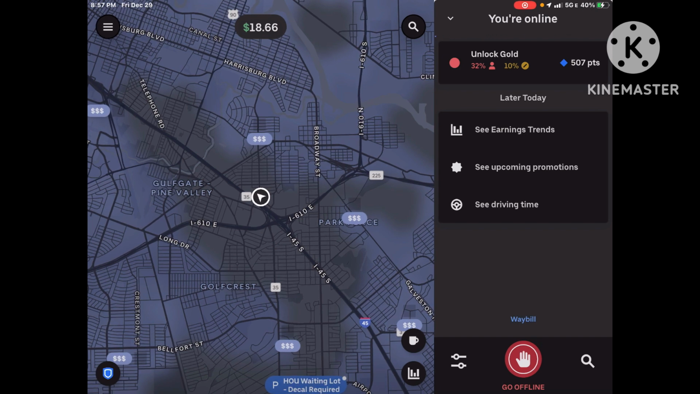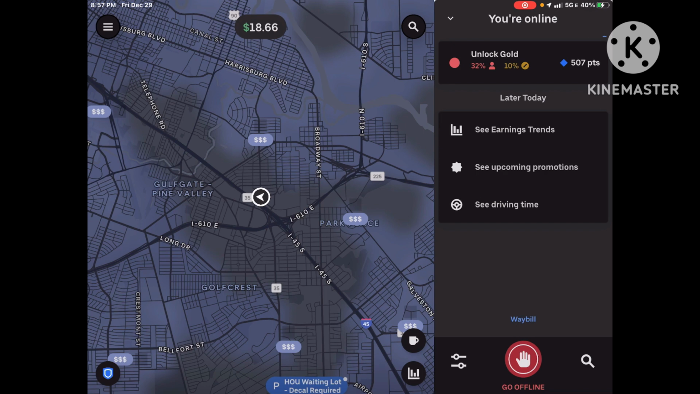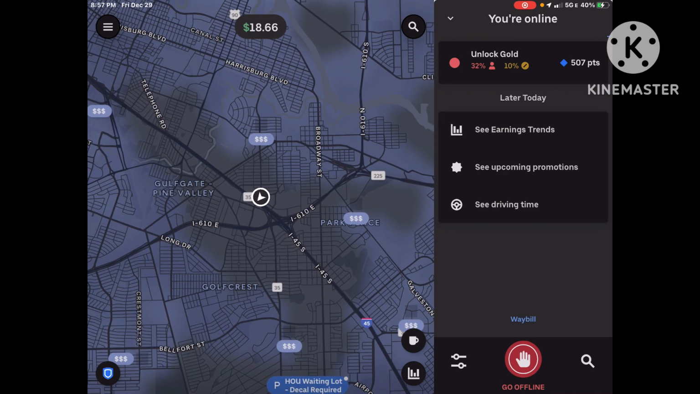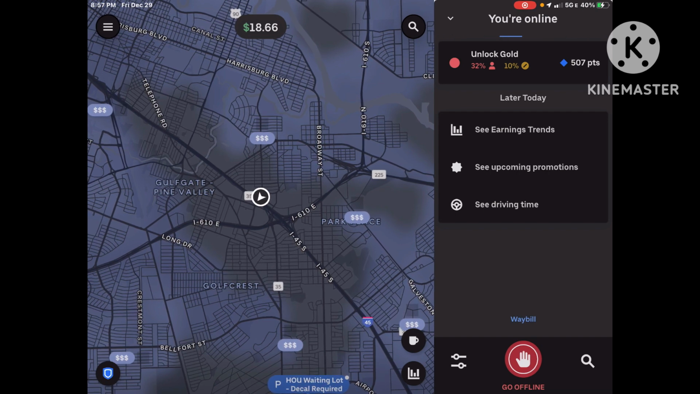But anyways, guys, hold on, let me make sure this guy makes his right turn instead of going straight. Okay, because I don't want, actually it's a girl. But anyways, guys, like I was telling you earlier, it's very important to communicate with your passengers, man. Communicate with your passengers, because it can help you out in the long run.